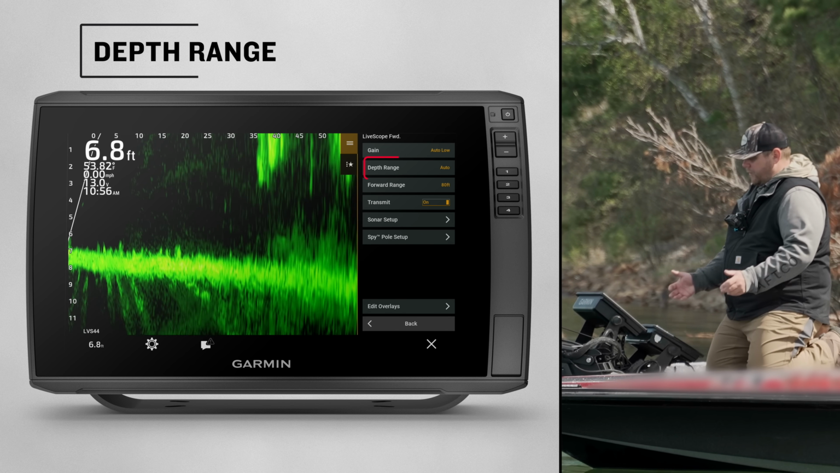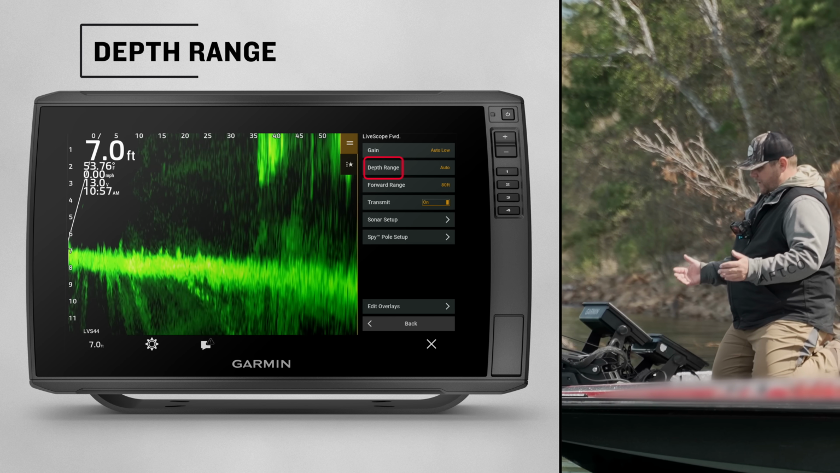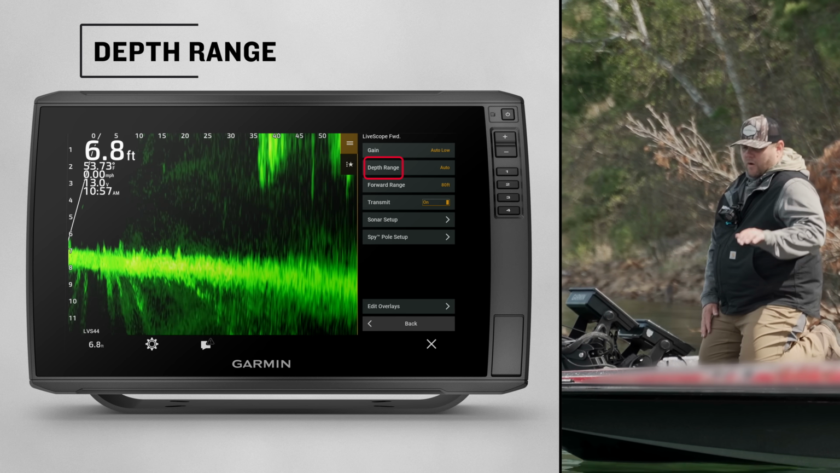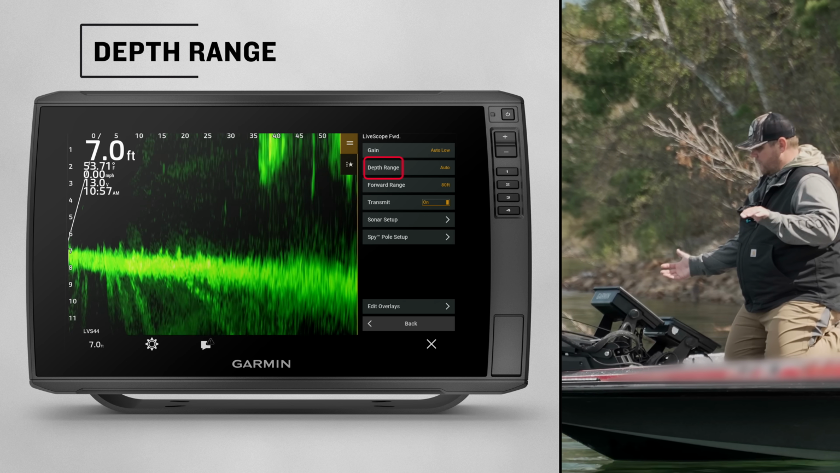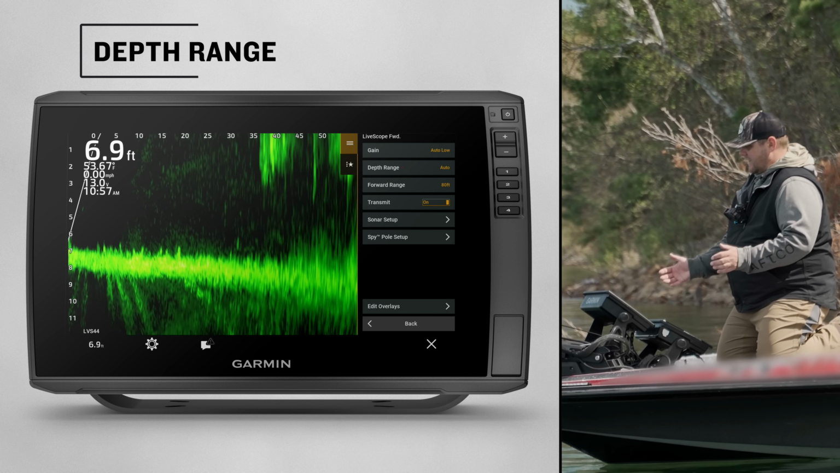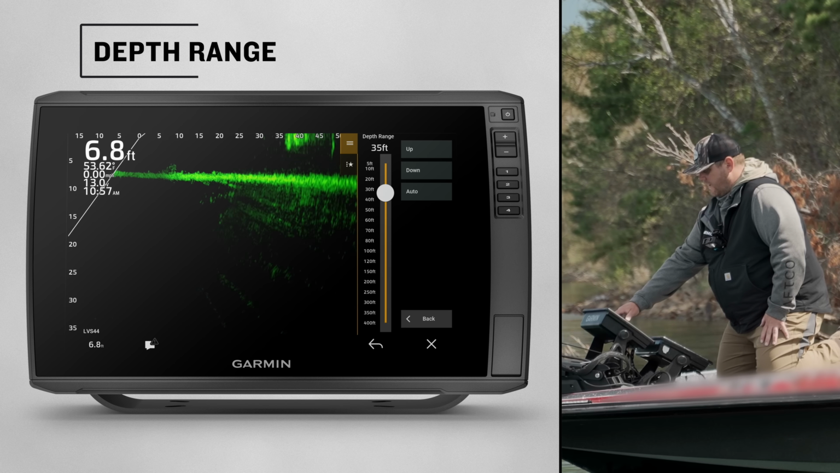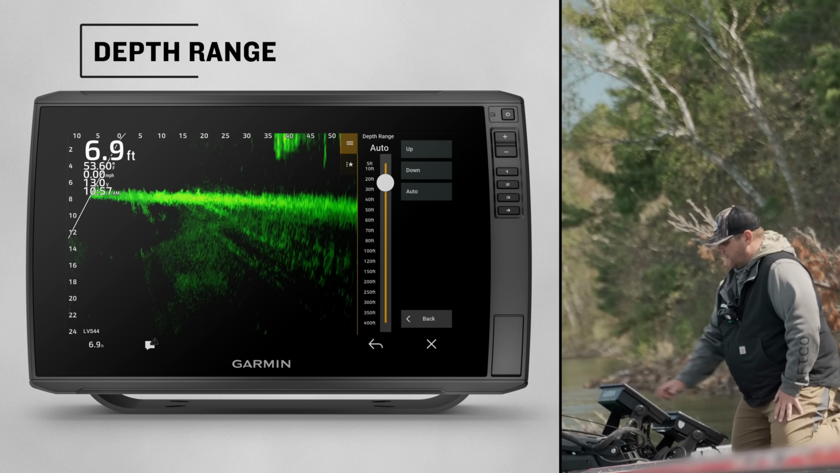And then also depth range. So depth range is important, especially in a spot like this, where we're on a big bank and we might go from really shallow water to really deep water really quick. Typically we're going to run that depth range in auto, but sometimes it's nice to be able to go in and actually select the depth range that you want to run it in. For today, however, we are just going to run that in auto.